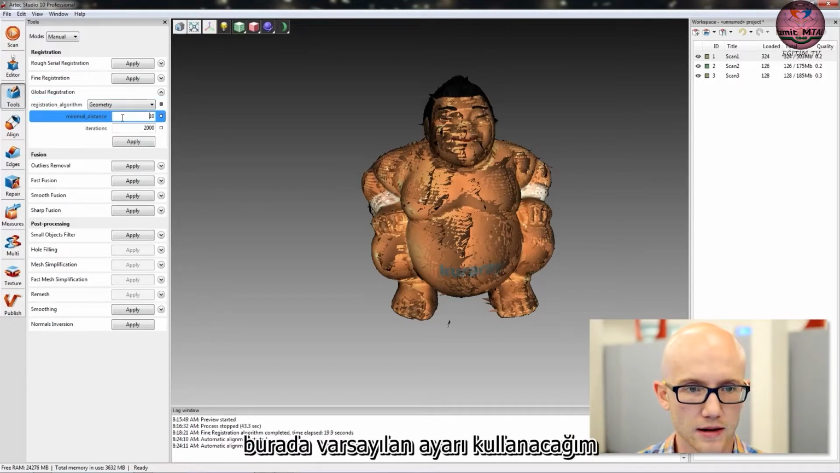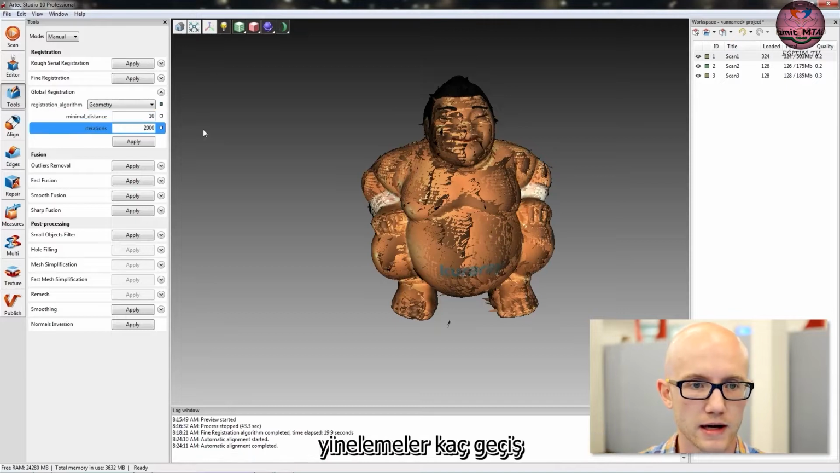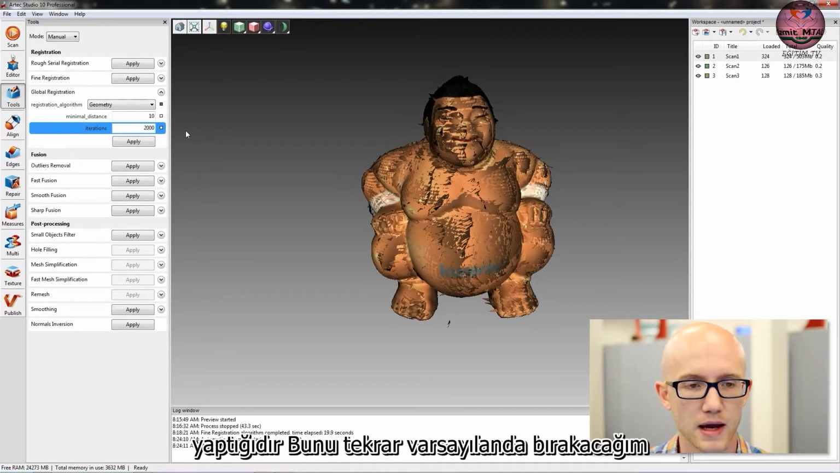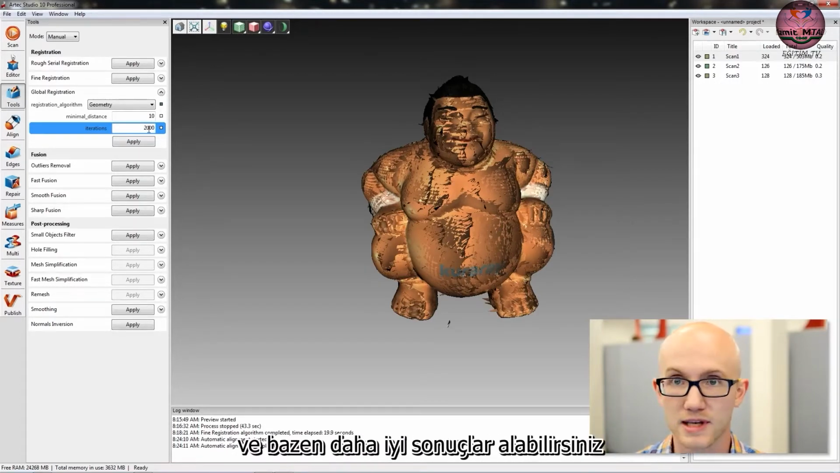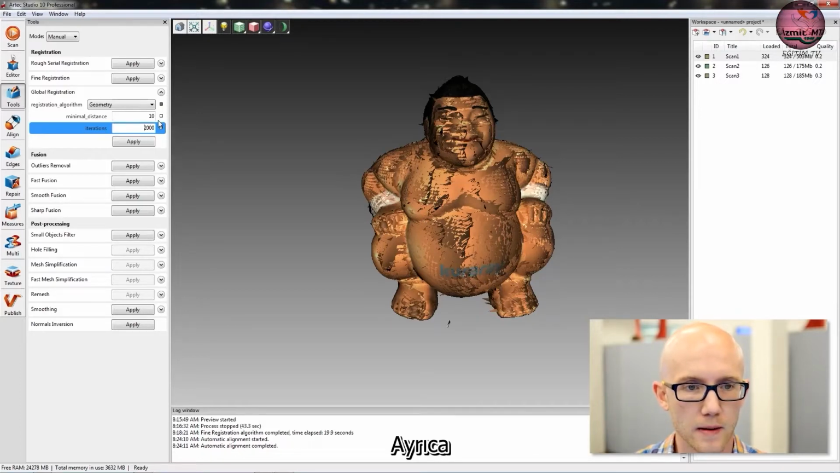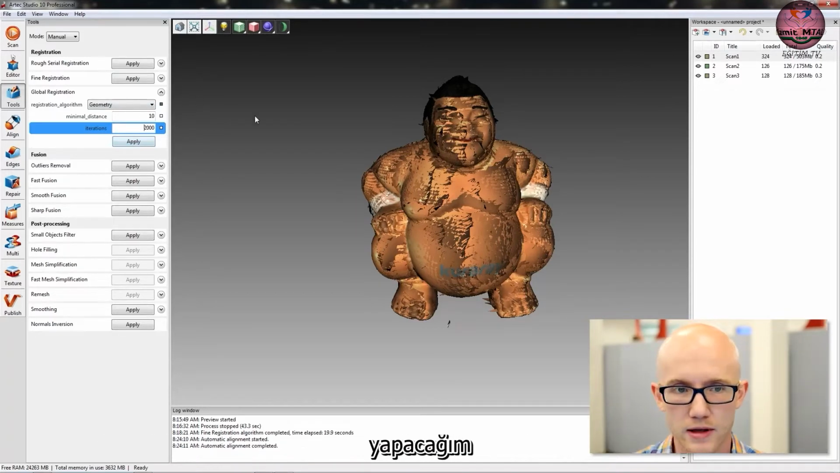I'm going to use the default setting here. This is the default for the Spider. The EVA, I think, might default to 50, possibly, but you can leave those settings alone. Iterations is how many passes it's making. I'm going to leave this again at the default. You could increase that number and sometimes get better results. I could also just run global registration multiple times for better results. But I'm just going to run this as is.